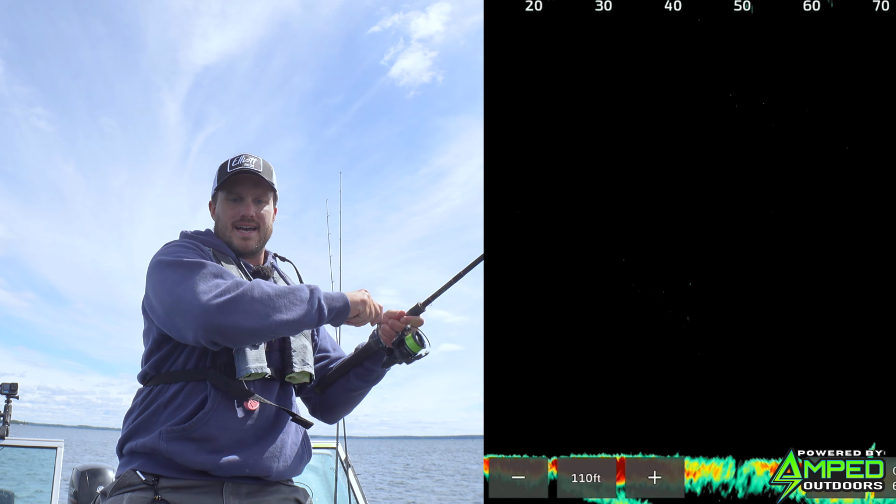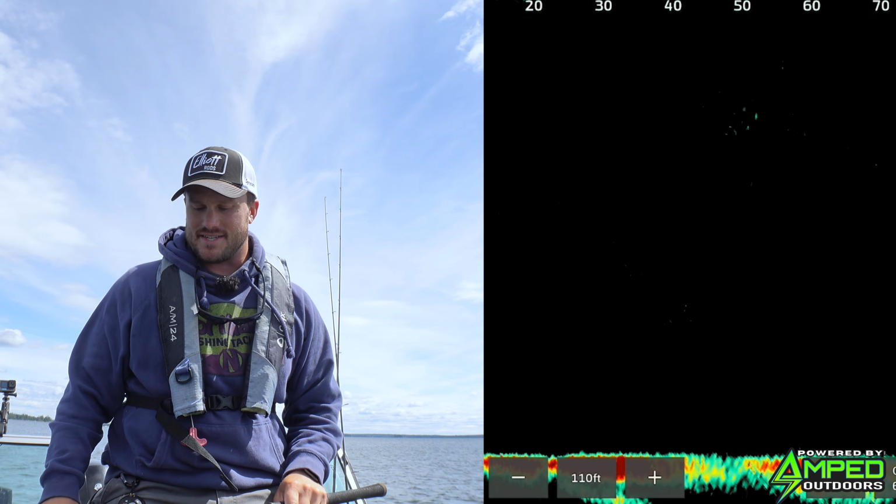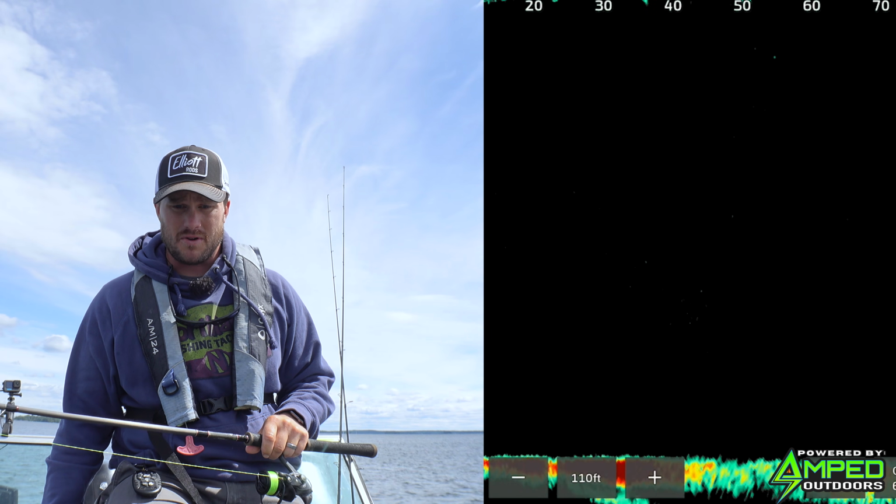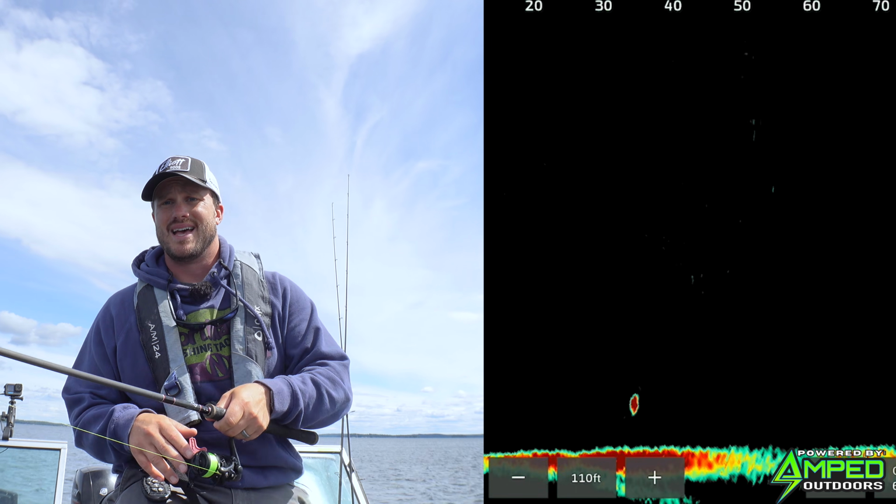There, you bet. See that guy, he just needed... shoot. That guy just needed it sped up a little bit. You can see he was following, and then I start speeding up. Sometimes that will make these fish not bite.